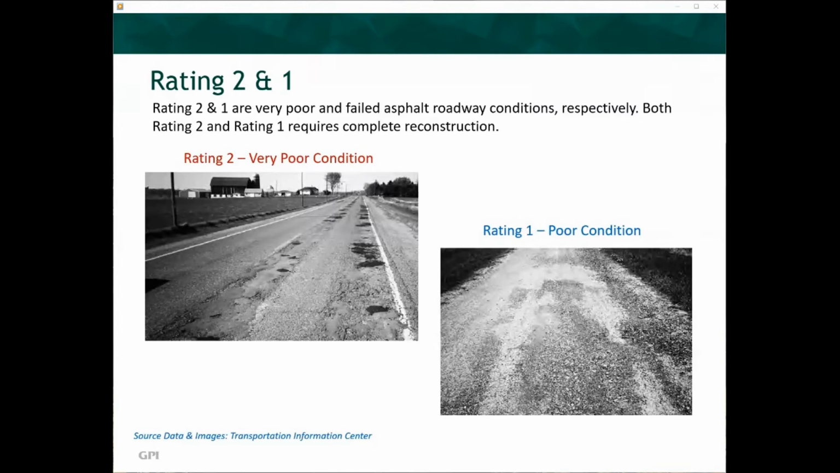Ratings 2 and 1 are very poor and failed asphalt roadway conditions, respectively. Both rating 2 and rating 1 require complete reconstruction. These ratings almost always require a complete reconstruction of the highway corridor to maintain public safety.